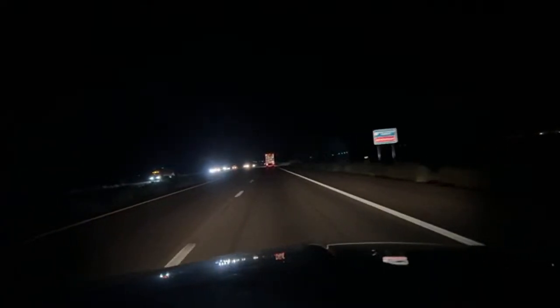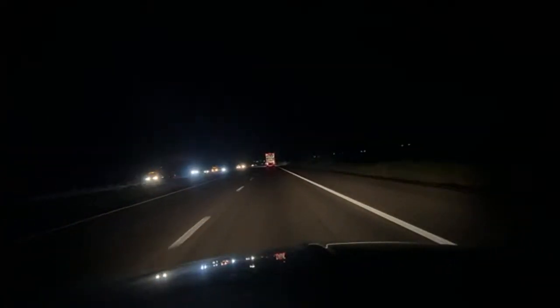Wickenburg distance, let's see, 75 plus 50, probably about 100 miles from here. All right, it's already gone. There wasn't much in there.